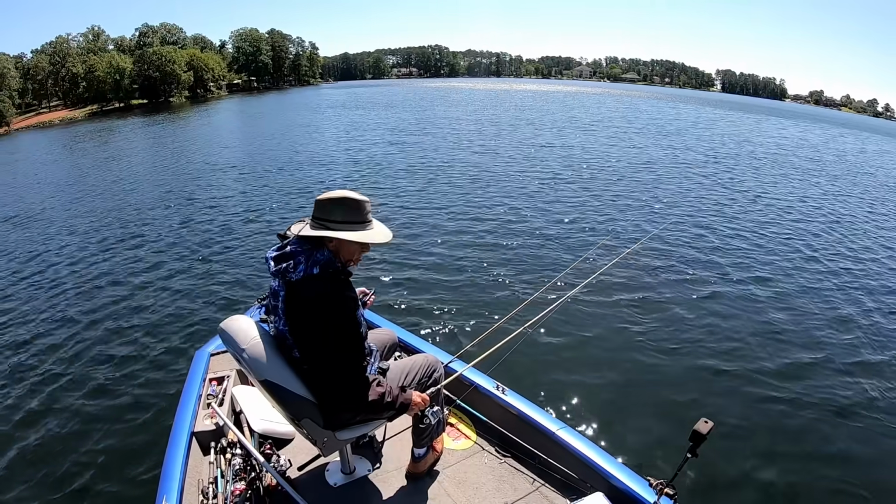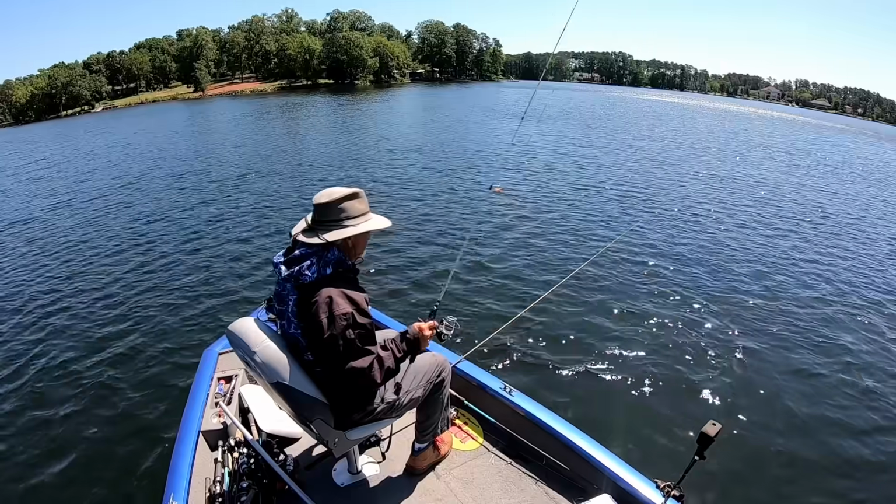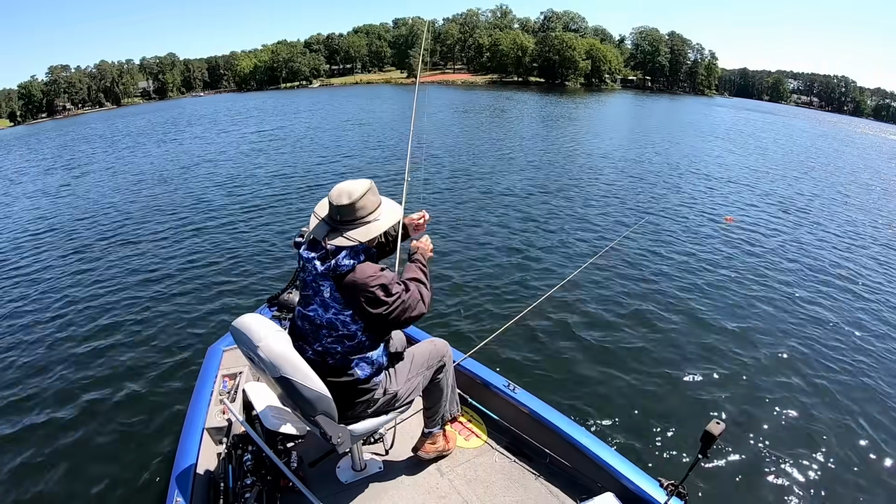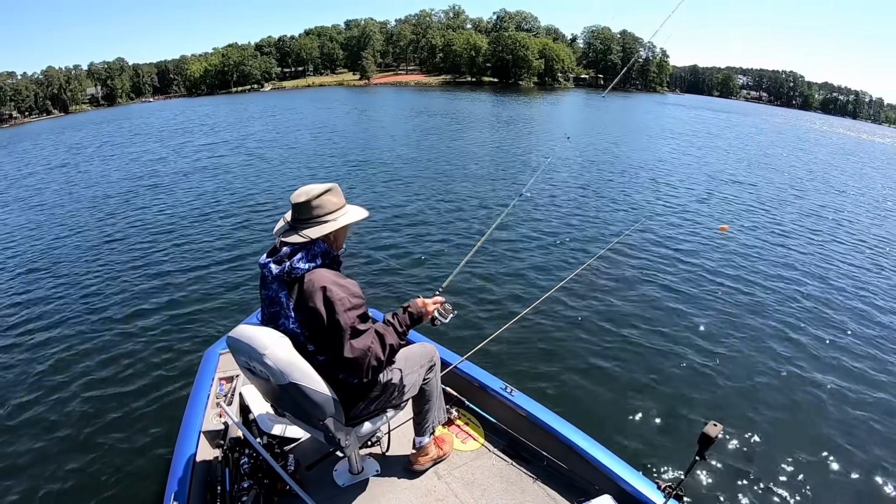Boat control is the key to catching fish. Boat control is the key. You got to get that boat up here and hold it on that spot and catch them. That's all there is to it.